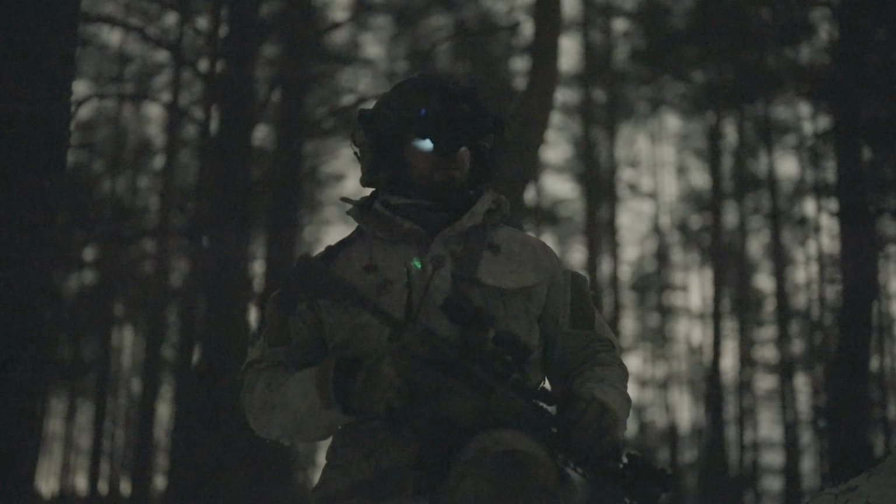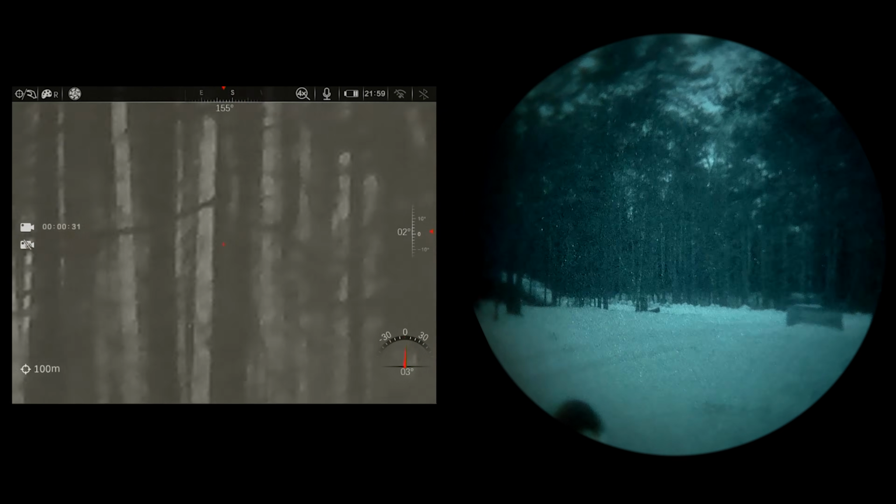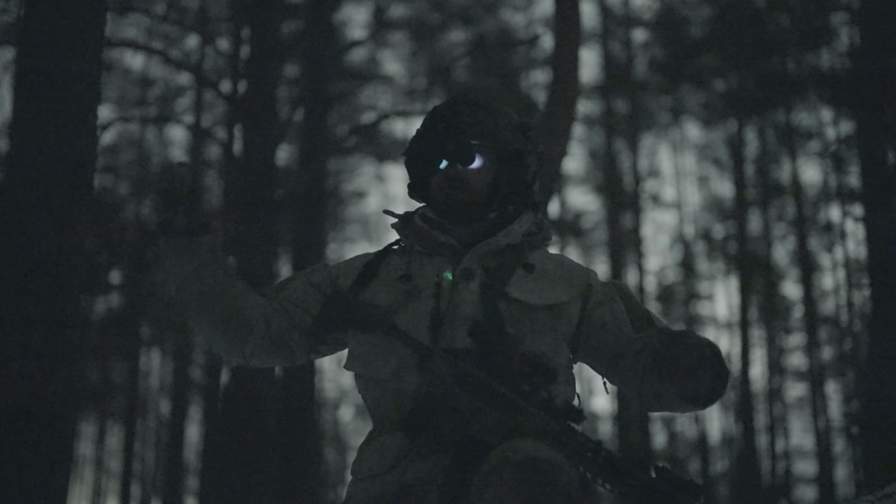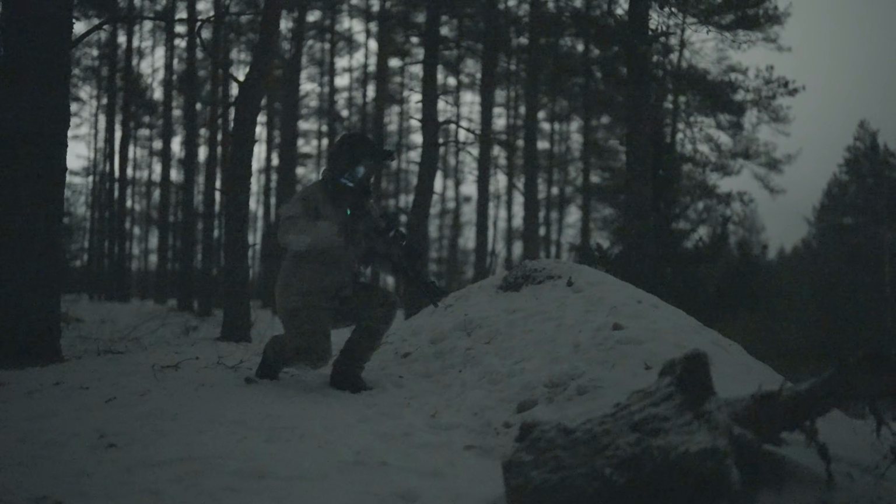The last scenario, I'm stationary, so let's say I'm on guard somewhere guarding this intersection, and I kind of know the general direction of the threat and my guys are that way. My goal is to just hide behind this little bump here and scan the forest. We're moving.